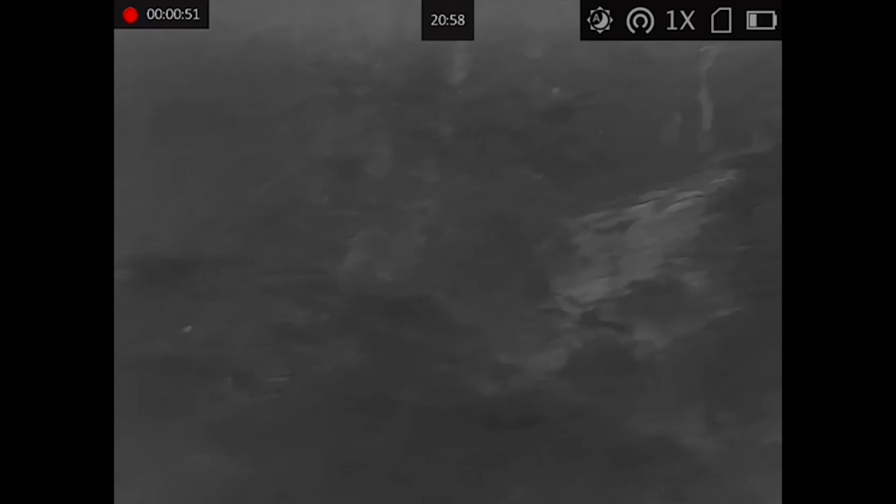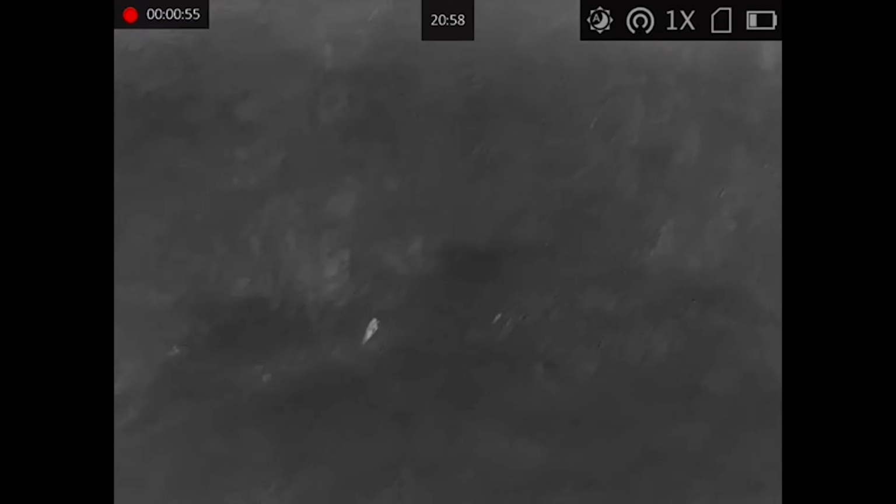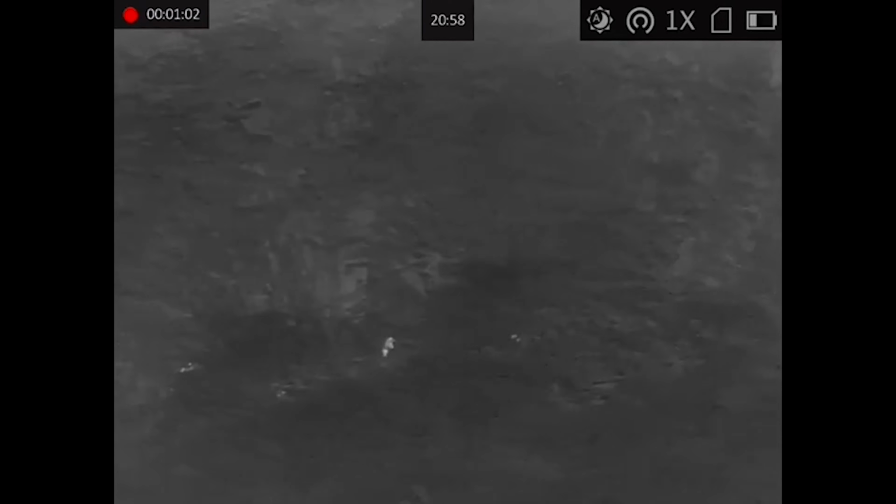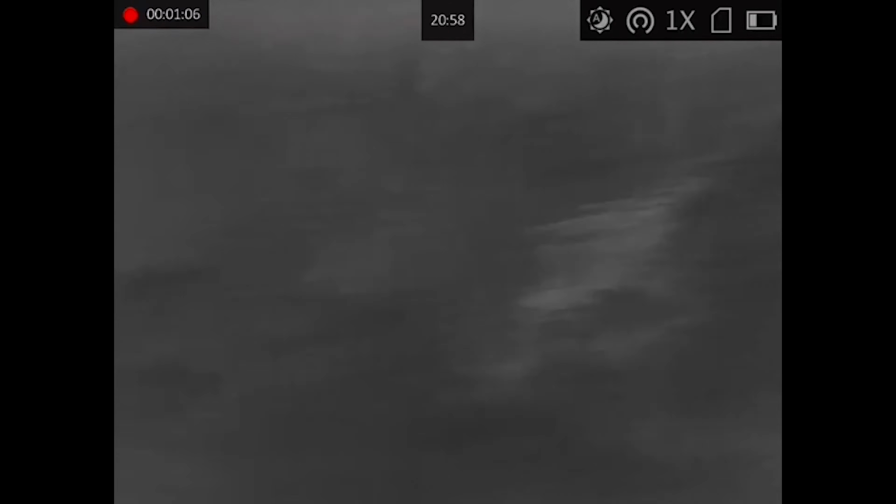You don't really get full appreciation here for it, but through the thermal, it was absolutely massive. Can't imagine what a 125 kilo pig would look like. This one must be about 50 to 60 kilo, so half that size. But anyway, just really massive and coming through the trees. So my heartbeat was starting to go.